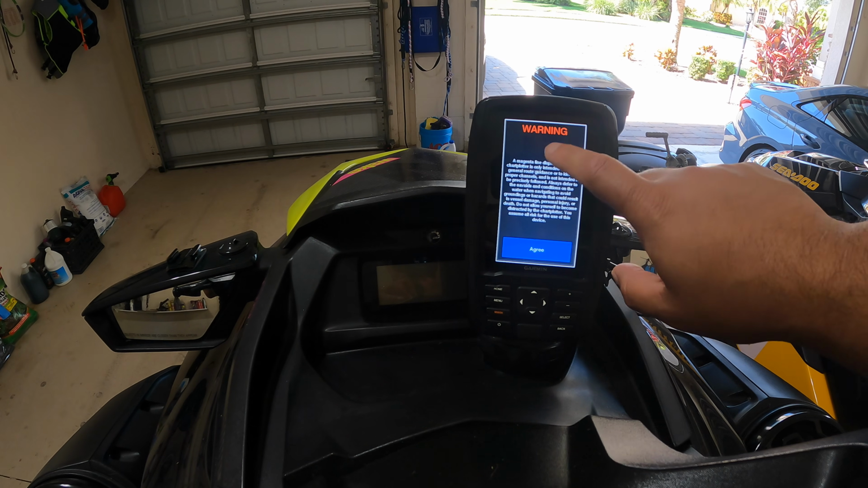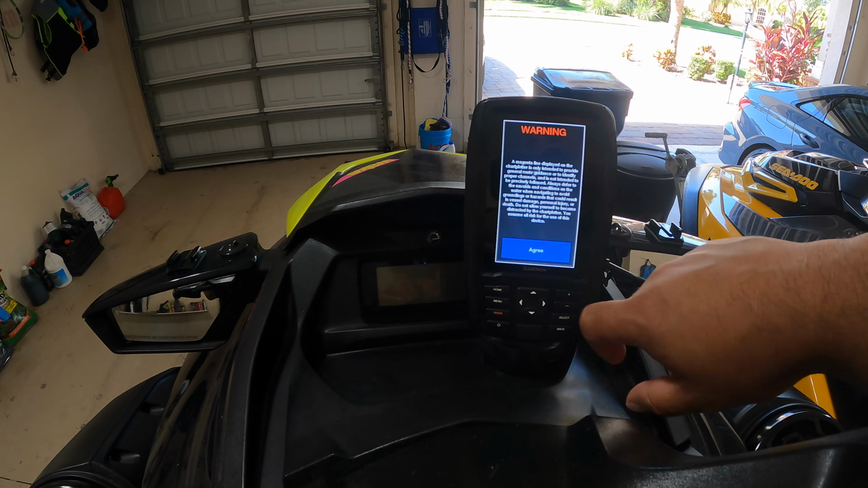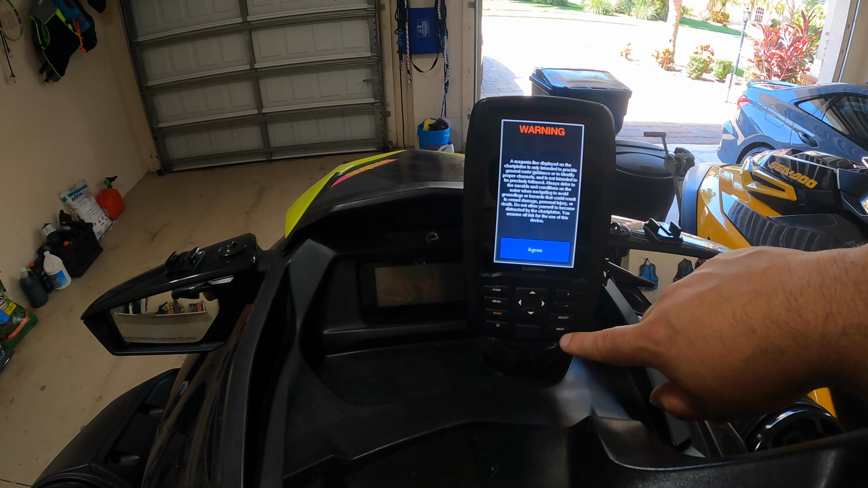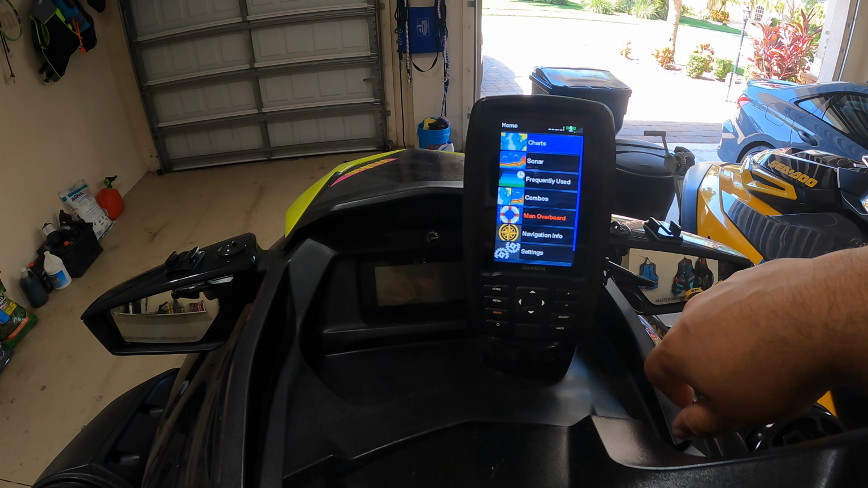So again, this is not a touchscreen. This is the 44CV. So everything has to be done via these buttons here. So first things first, we'll hit agree.